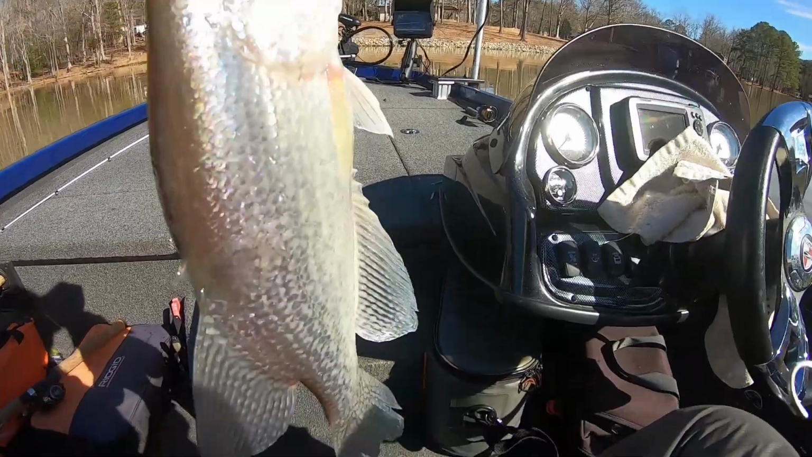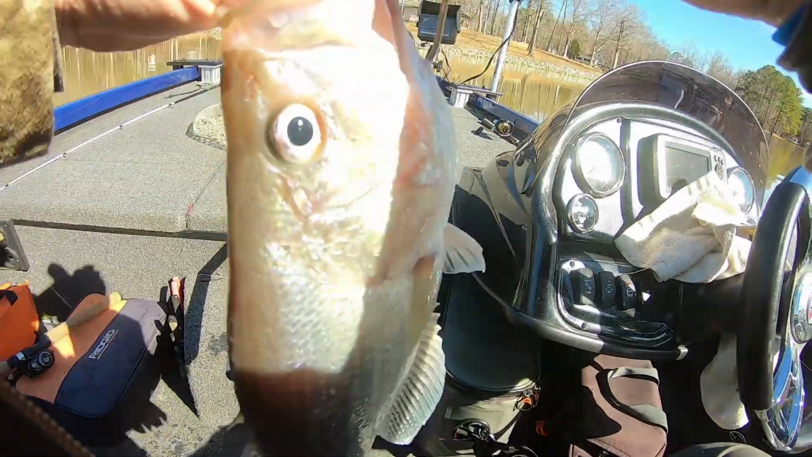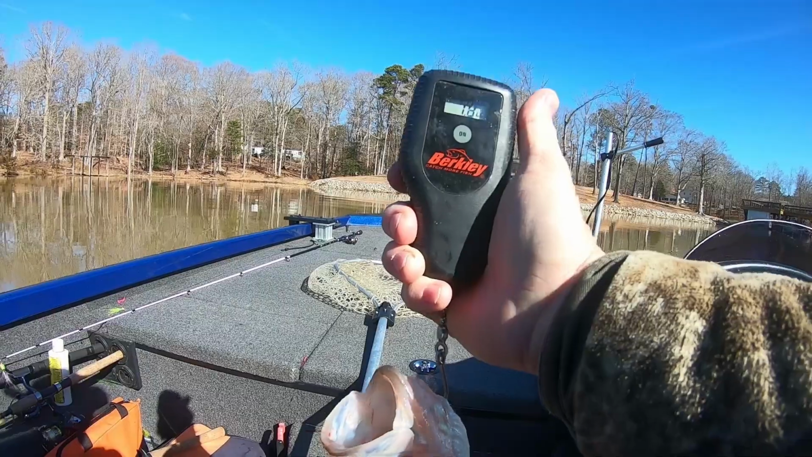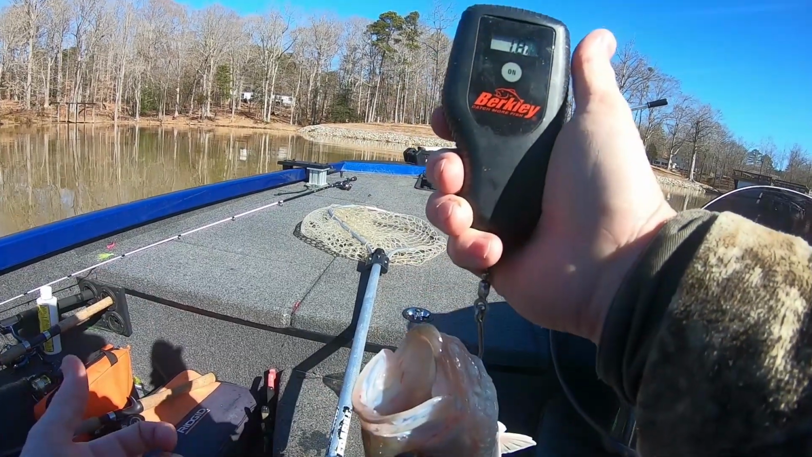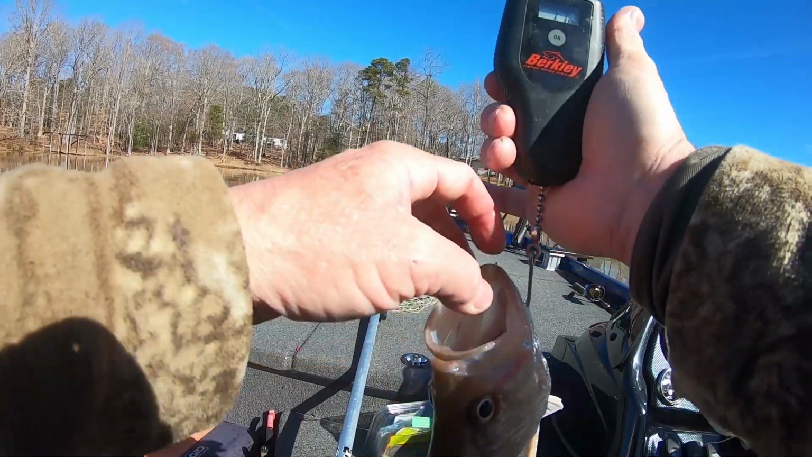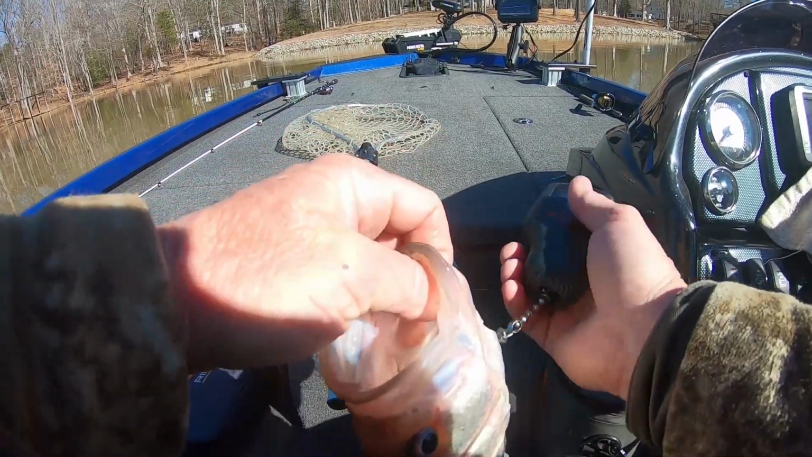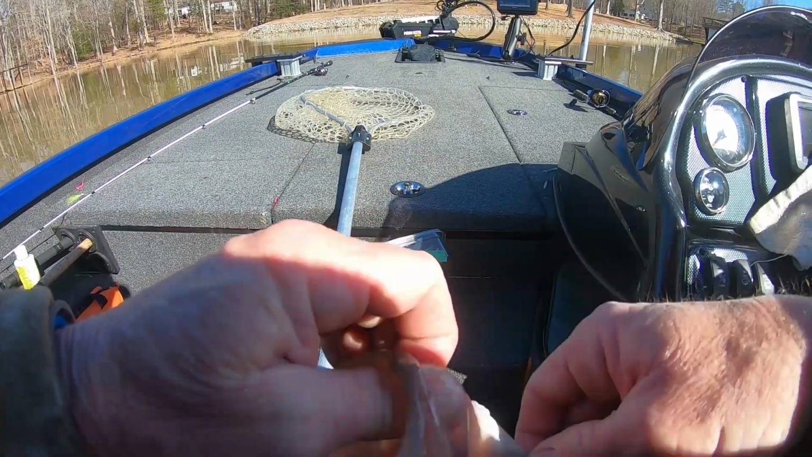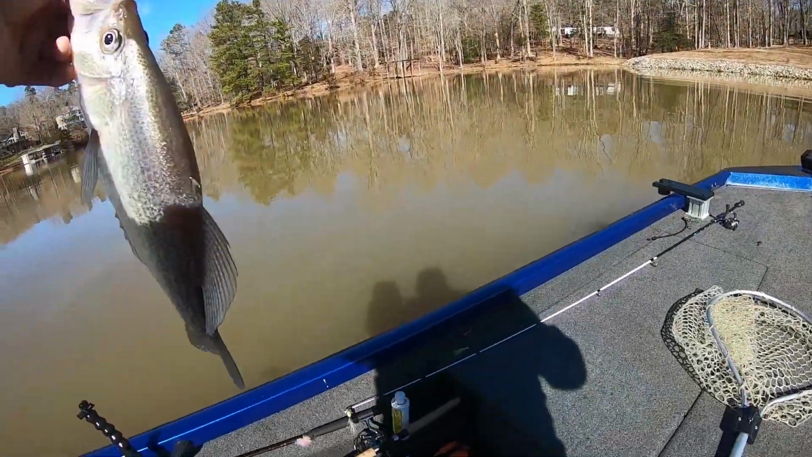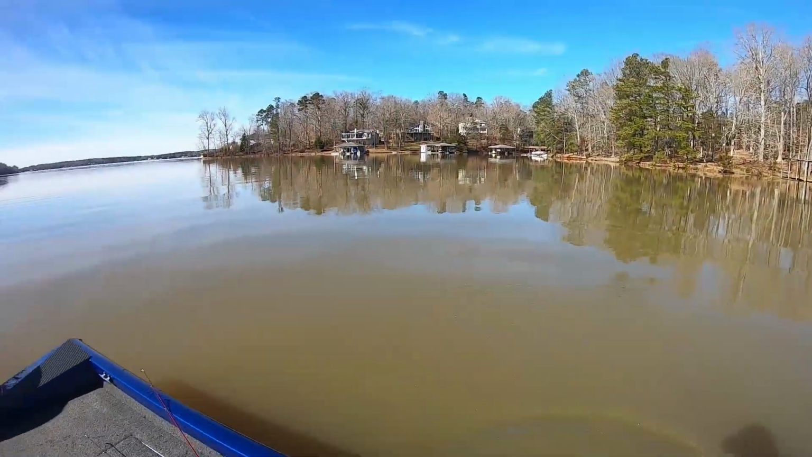All right, guys, my scales were laying beside my seat on the other side. I don't think he's 2 pounds. We're going to find out. Again, this scale weighs in tenths. Each tenth is 1.6, right? All right. It says that he's 1.7. So he's a pound and 3/4, guys. Pound and 3/4 in that area. It's a nice fish. I didn't think he'd break 2 pounds. All right, that's a nice one. But that's a nice fish, guys. That's my first one today.